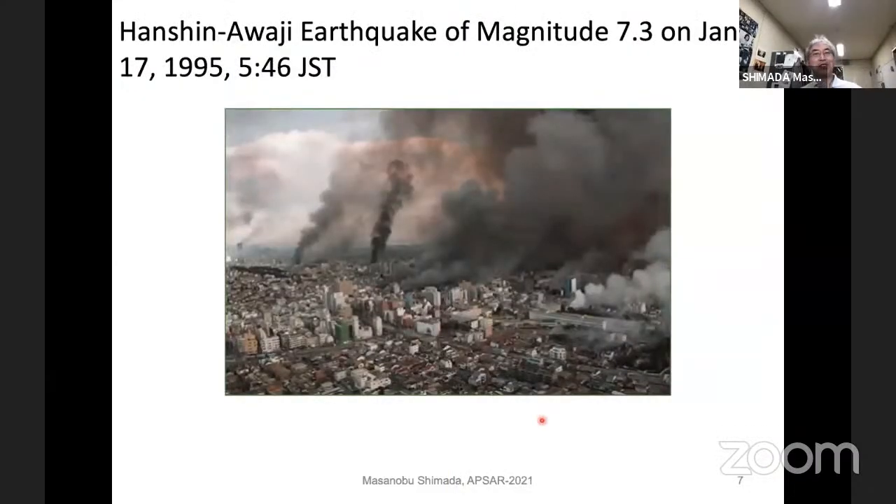Okay, and this one is the Hanshin-Awaji earthquake. This happened on January 17th, 1995, at 5:46 a.m., very early in the morning. This western part of Japan was shocked by this very large-scale Hanshin-Awaji earthquake.